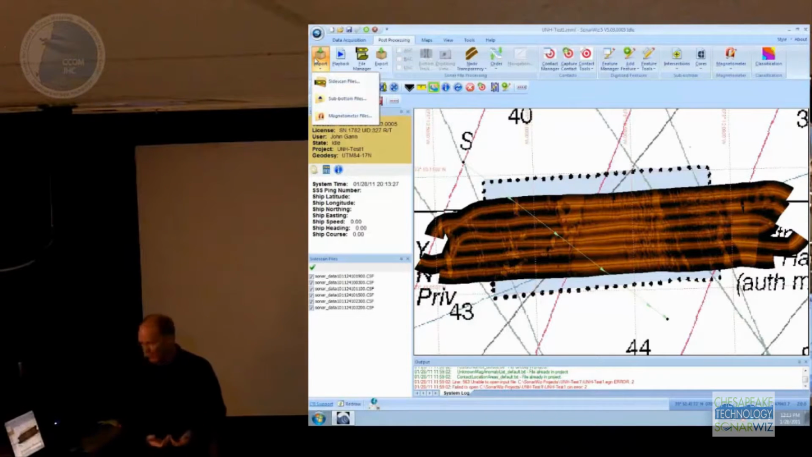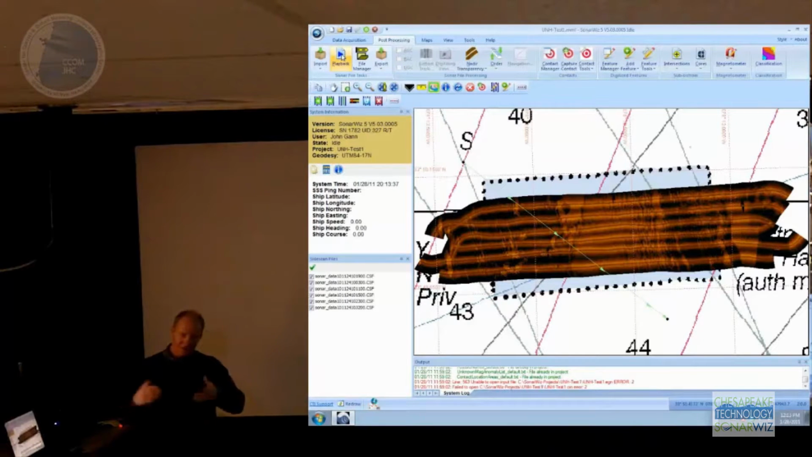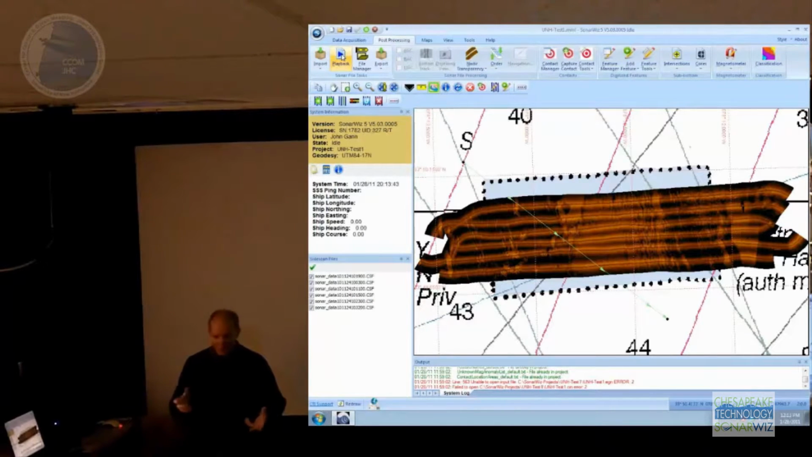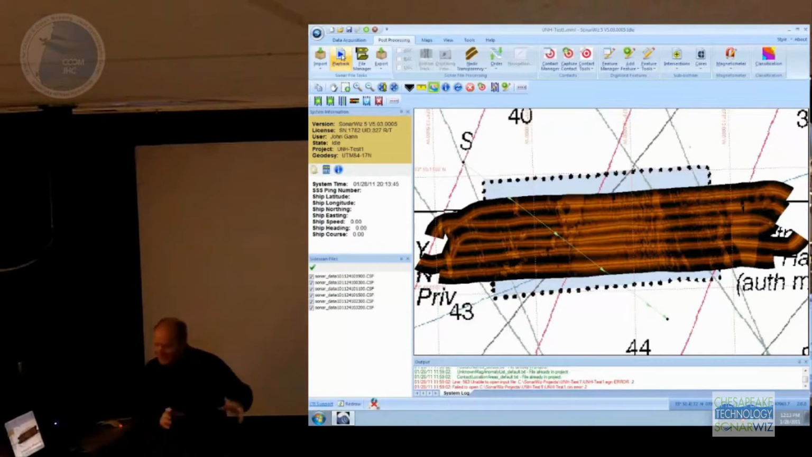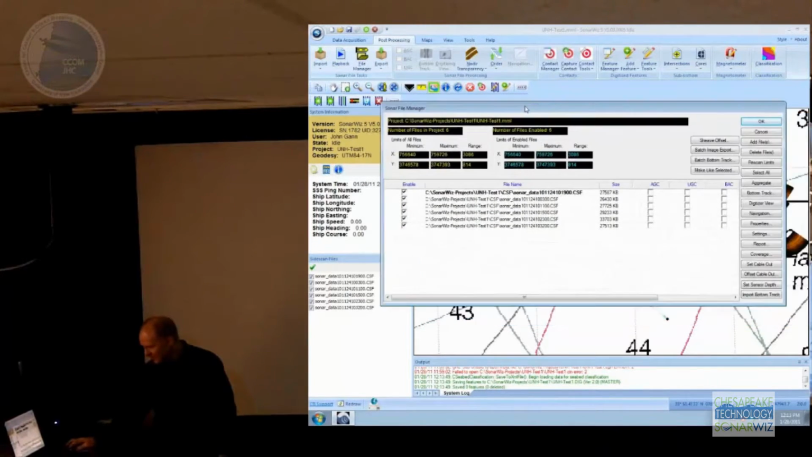Here's where you import your Sidescan files, sub-bottom and magnetometer. Playback, this is something I'd love to take out of here. It allows you to play back an XDF file or a SEG-Y file in a scrolling window. I don't know that many people use it anymore, but it's useful at trade shows, to have something moving on the screen and catch somebody going by. But anyway, that's what that's about. The file manager is a big old beast. It was kind of the heart of the program at one time, and we're trying to make it a little bit smaller now.